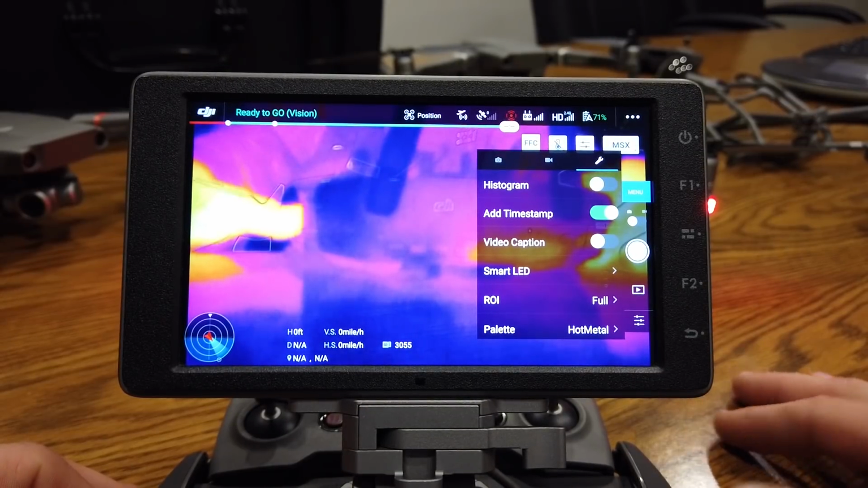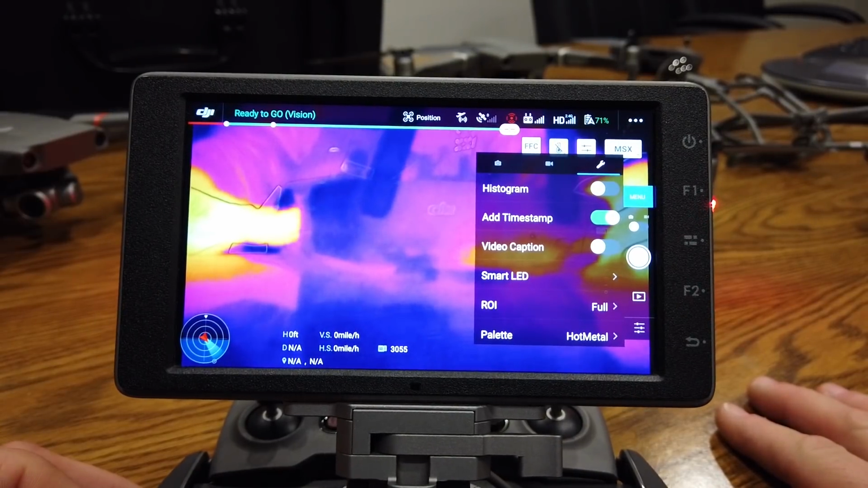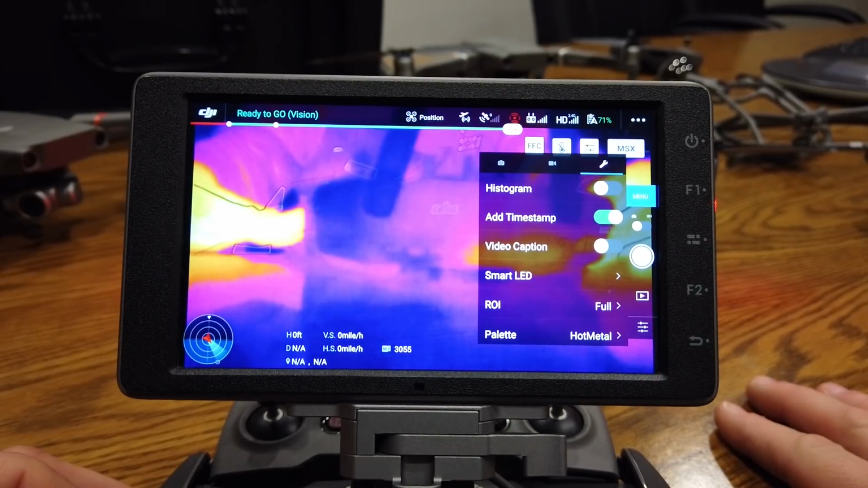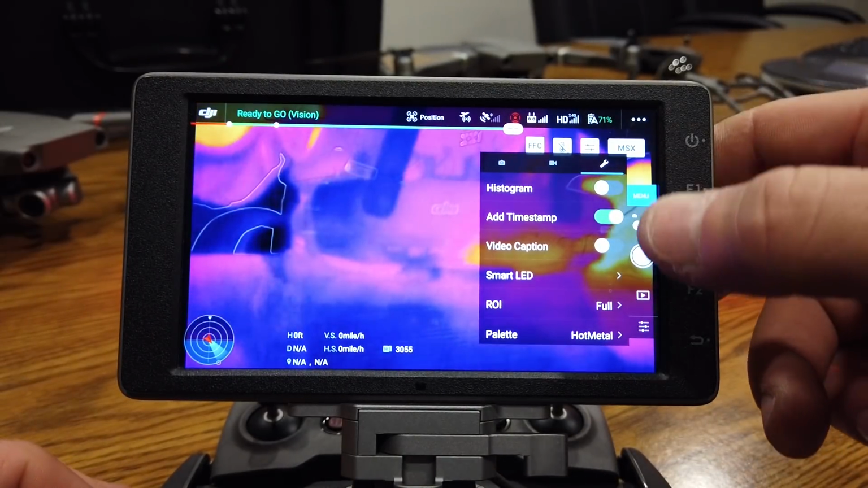So that works really well. Video caption, for those of you who don't know, is if you turn that on, there'll be another file on your SD card associated with every video, which is GPS locations. You can load those both into software, and it'll basically show you on a map the same location as the video, so you can see it simultaneously side by side.